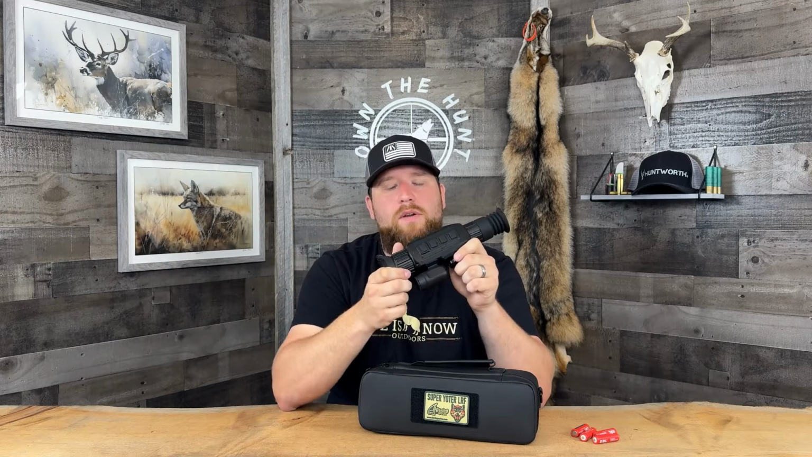So I actually want to give Bering a shout out. I think that they could have easily called this a sub 25 millikelvin scope and probably done a little bit more compute processing in the scope, and maybe even got the image a little better, and got it to achieve better performance in poor weather conditions. But man, they really did a great job with the image quality.